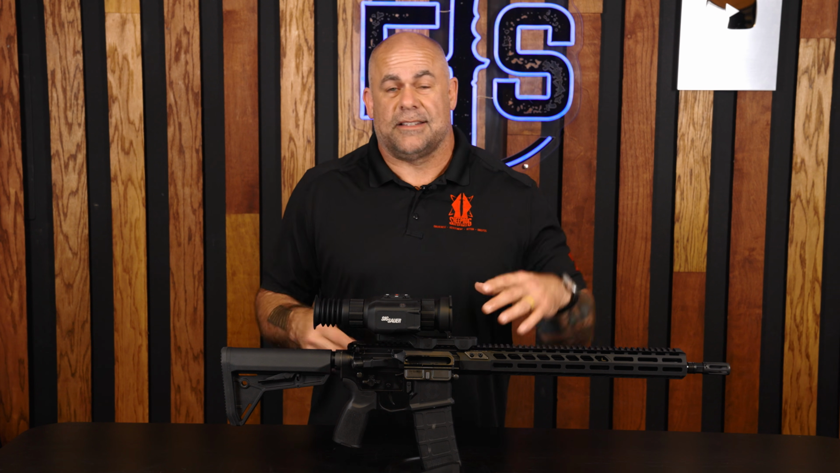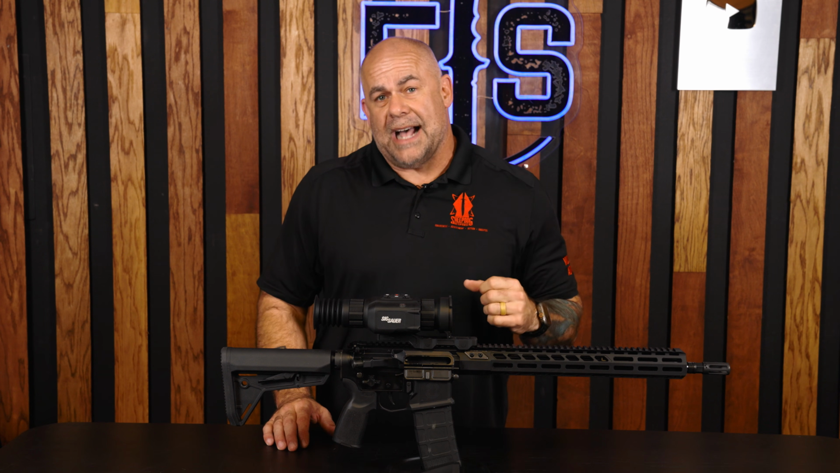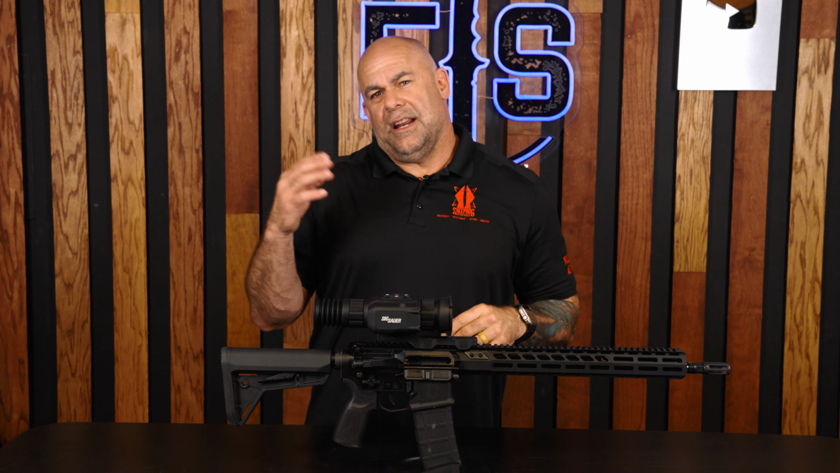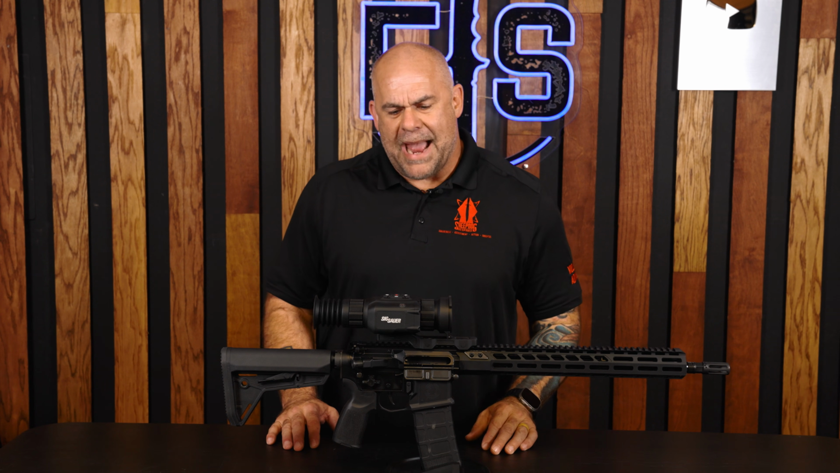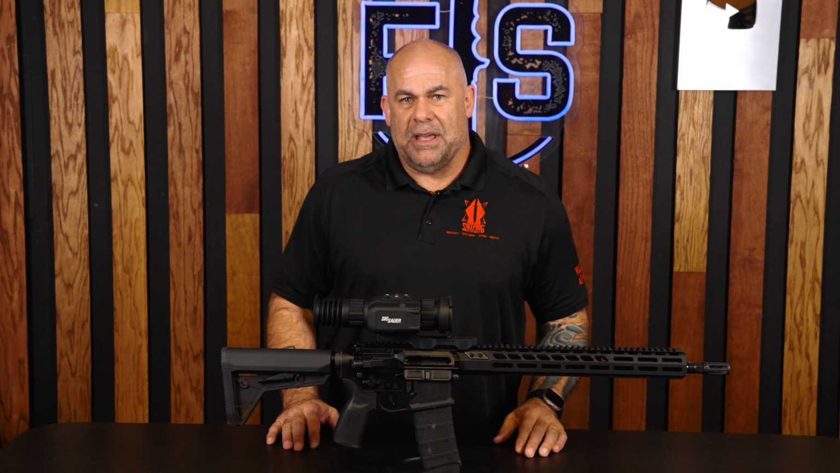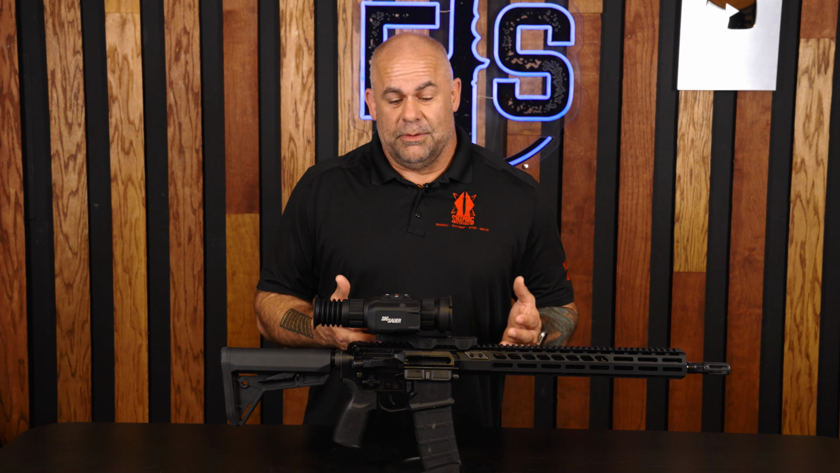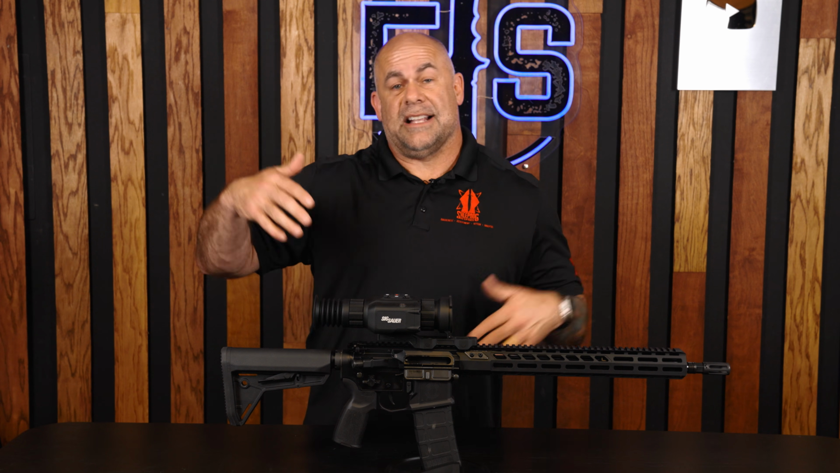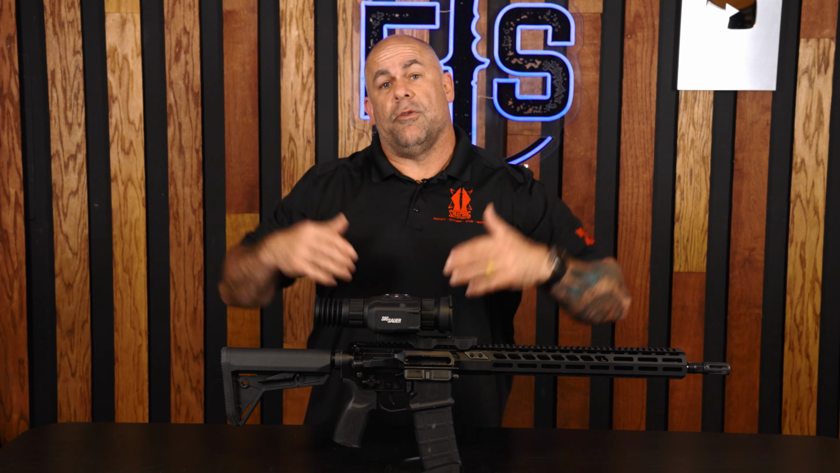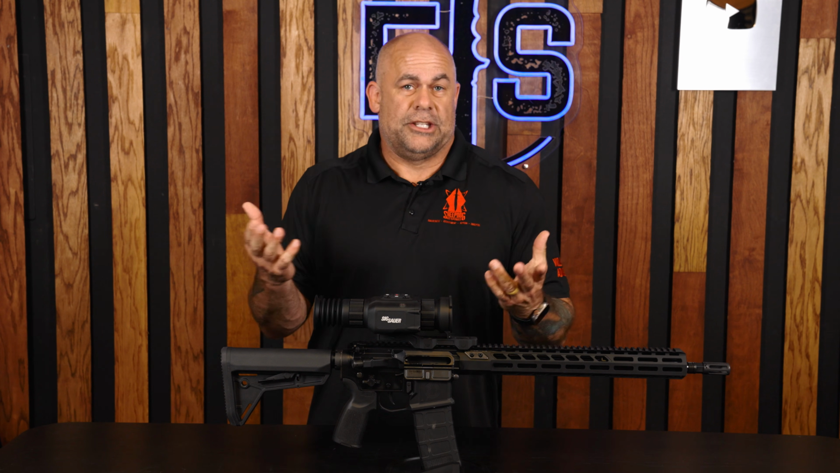You can certainly look through glass with a standard optic, that's doable. And in foggy conditions, you can still make stuff out with an optical magnifier, but with thermals, you don't have that benefit. So just food for thought: if you're going to get into thermals and use this thing in foggy conditions, or you're planning on looking through glass, say for instance you've got a big blind that actually has windows on it that keeps you nice and cozy inside, you're not going to be able to see thermal signatures through that. So that's just food for thought.